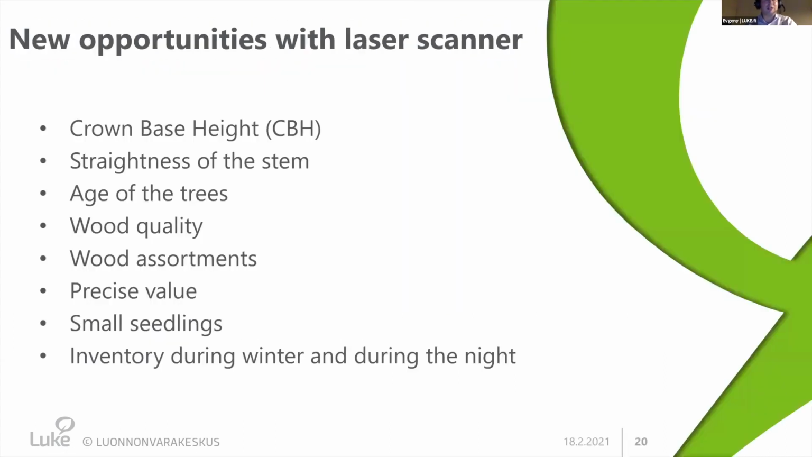What could this data be used for? You can identify quite a few parameters which would improve, for example, tree valuation, such as crown base height and straightness of the stem. You can immediately identify wrong trees or wrong stems. You can measure the age of the trees indirectly.